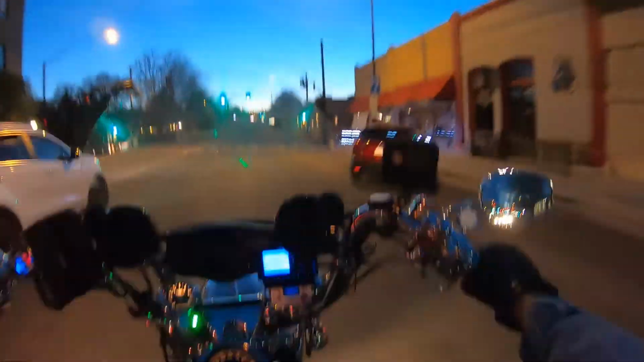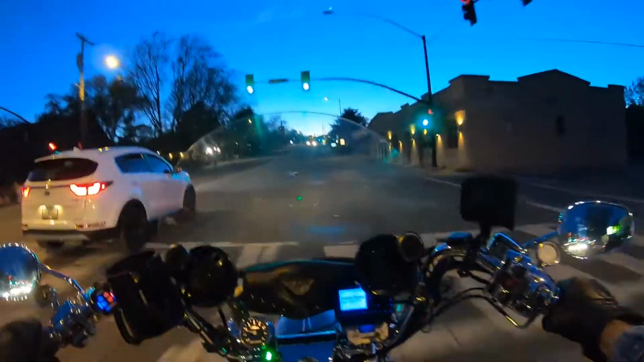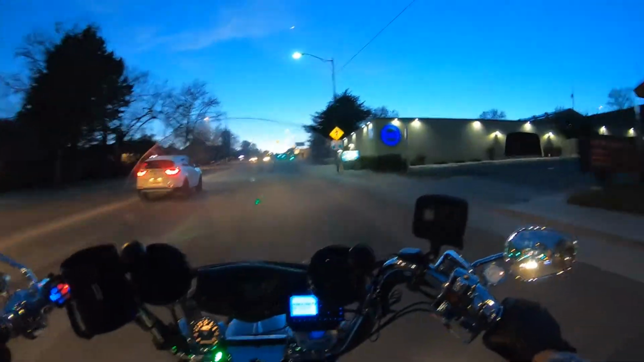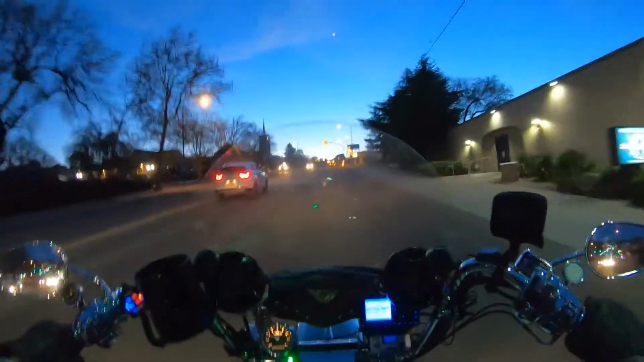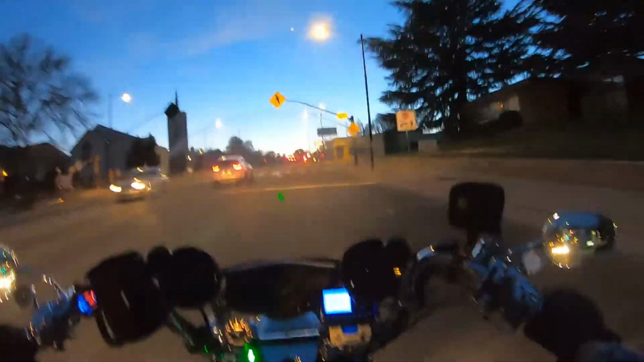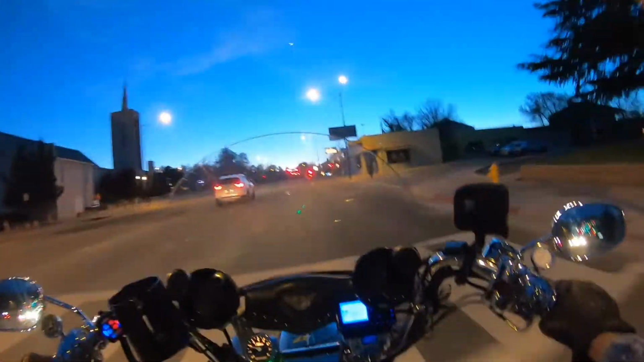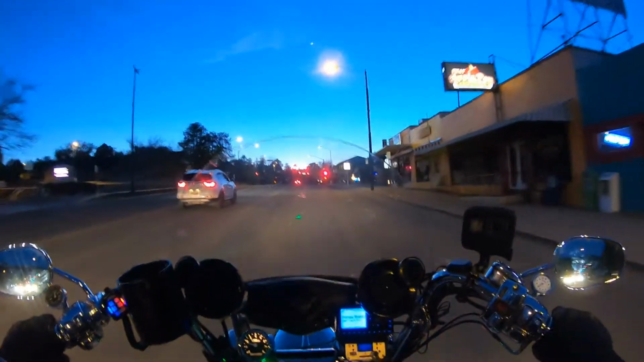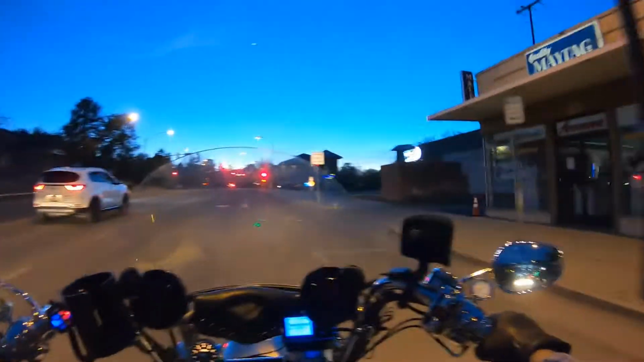There's the dinner bell, which is never open for dinner, even when they are open. This is Grove Avenue, which is going to become Miller Valley Road.